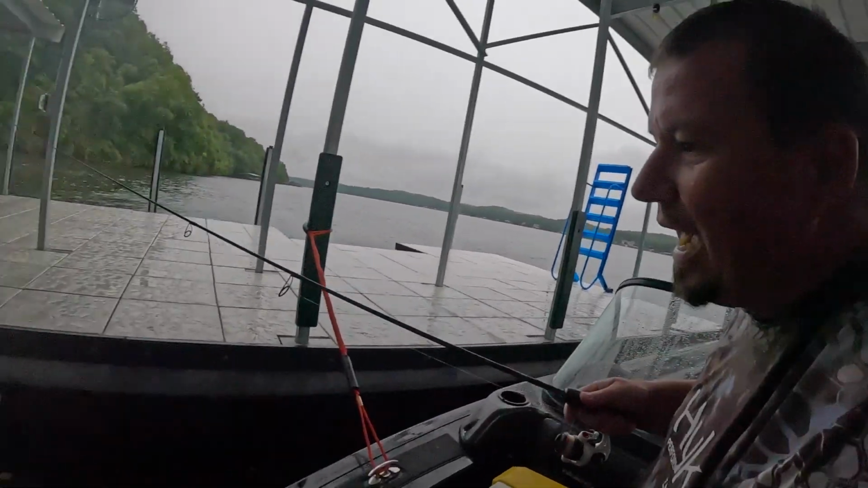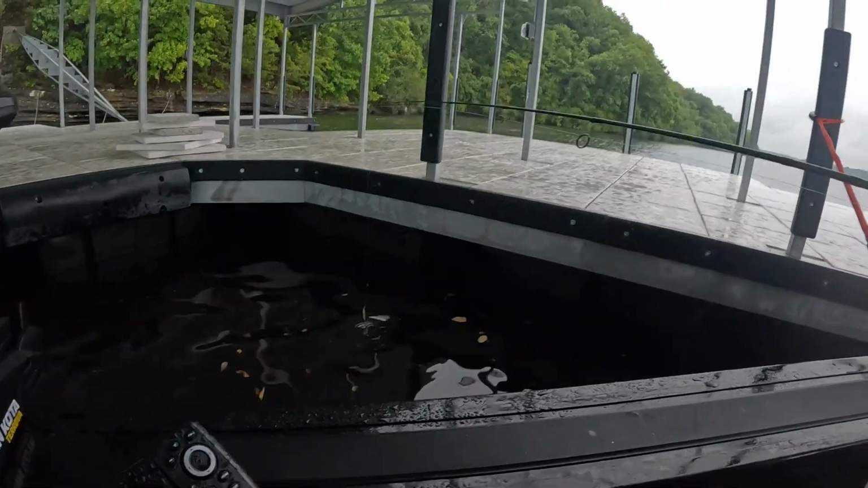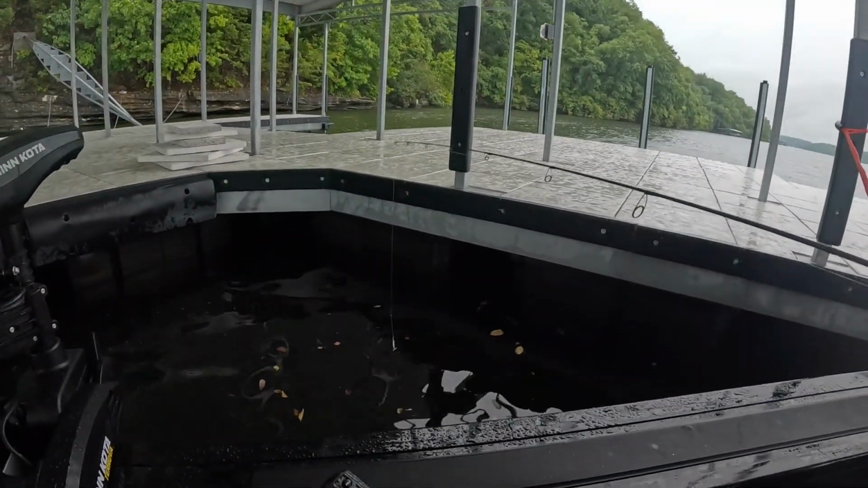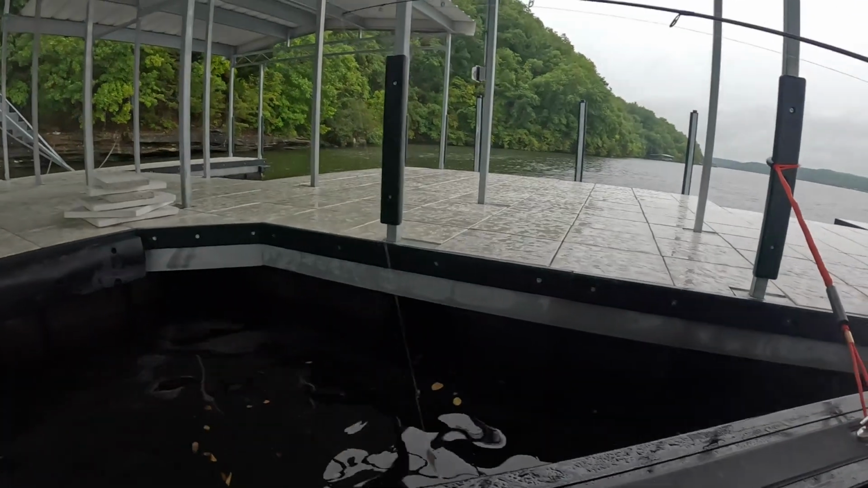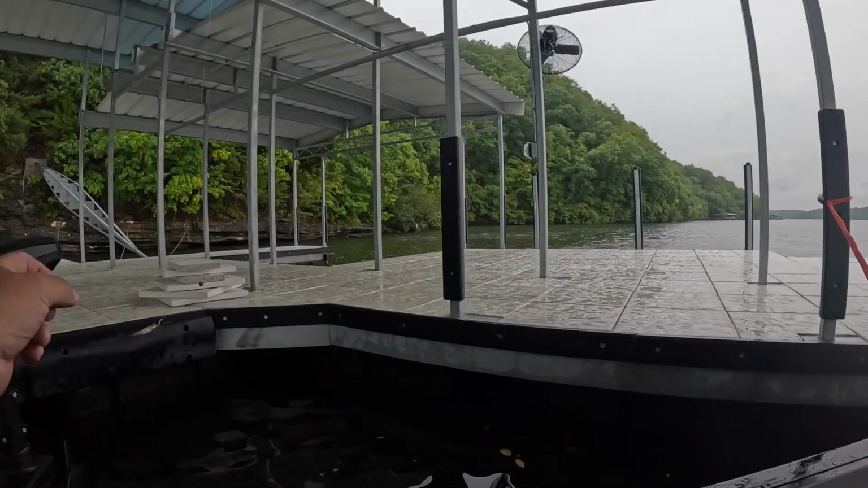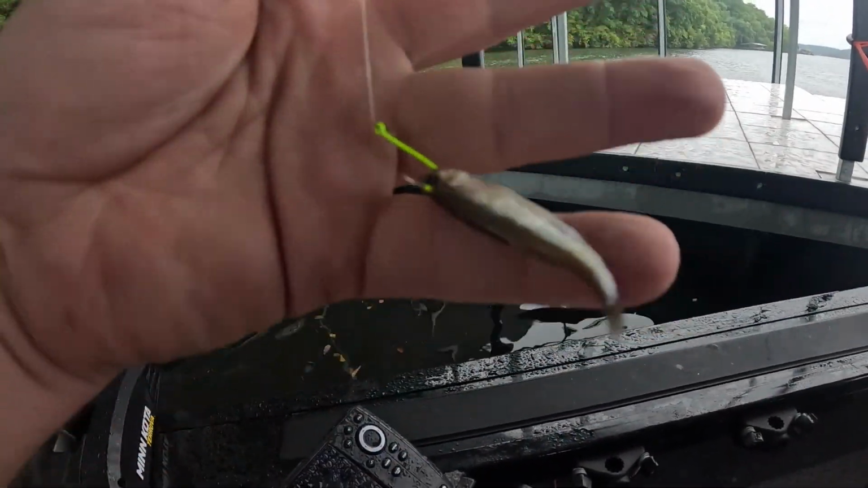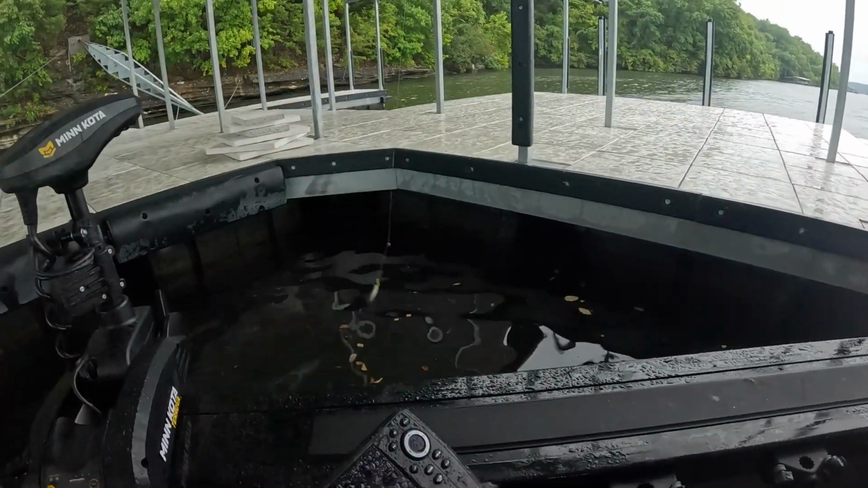But let's show you guys kind of what this looks like. I have a little split shot weight, little chartreuse hook, and a minnow. You can see, little minnow guy right there. Fishing with live bait. Little chartreuse hook, give it a little pop in the water, a little split shot weight, minnow, right?